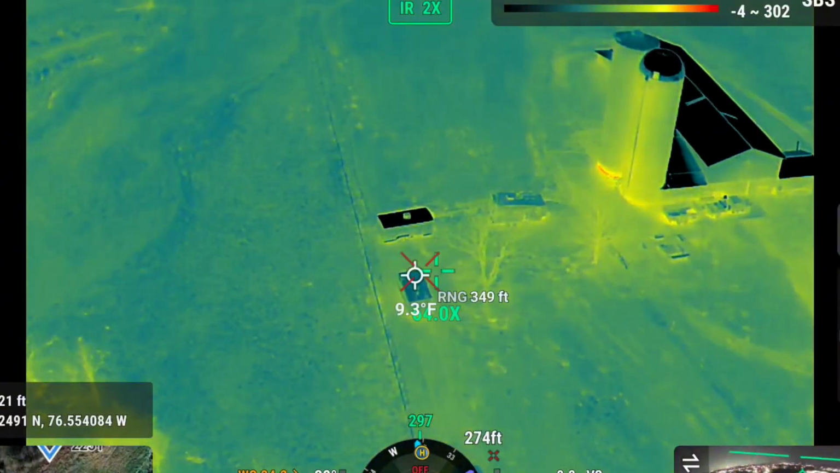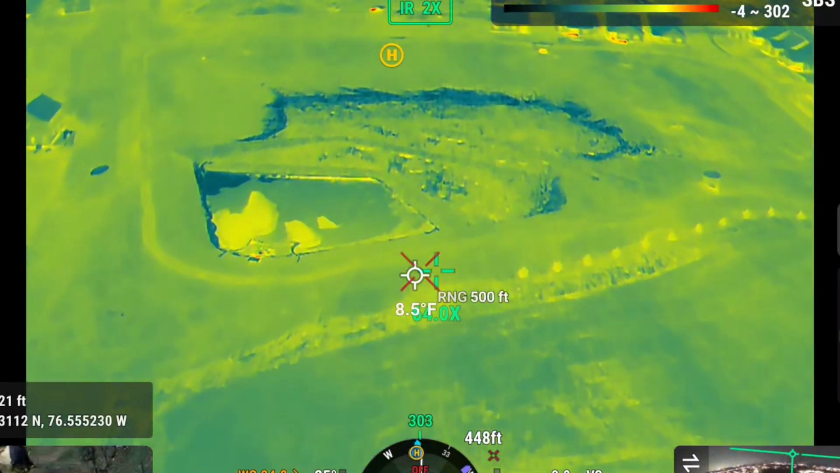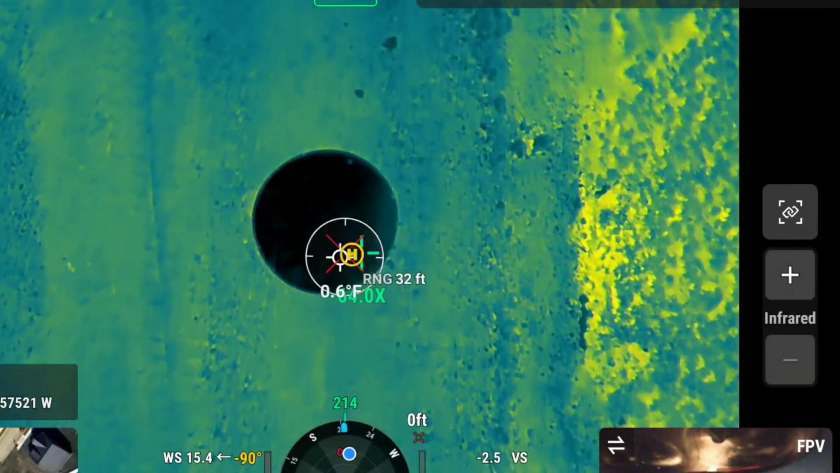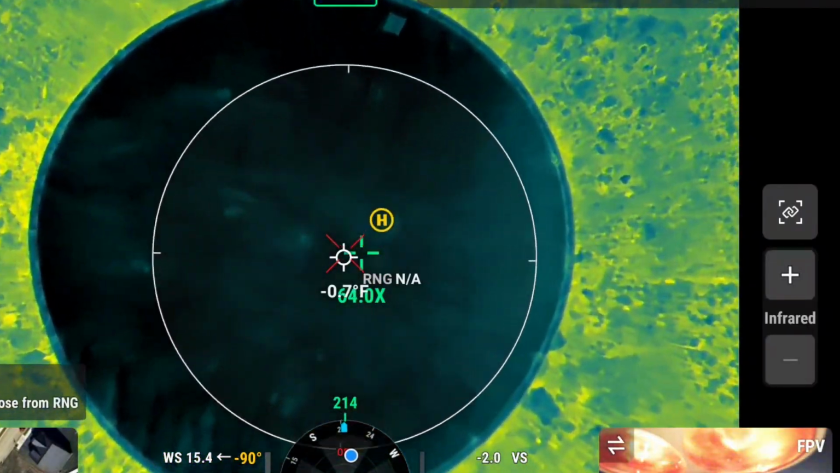Okay, let me get this thing in sport mode, bring it back. Hey, we found her. Thank you so much. Oh my god. Well, you found her. I can guide you in. I'm getting the drone down now. We'll drive right over there. We can go knock on their door since, what time is it? 7:44. Okay, we'll go knock on the door and be like, hey.